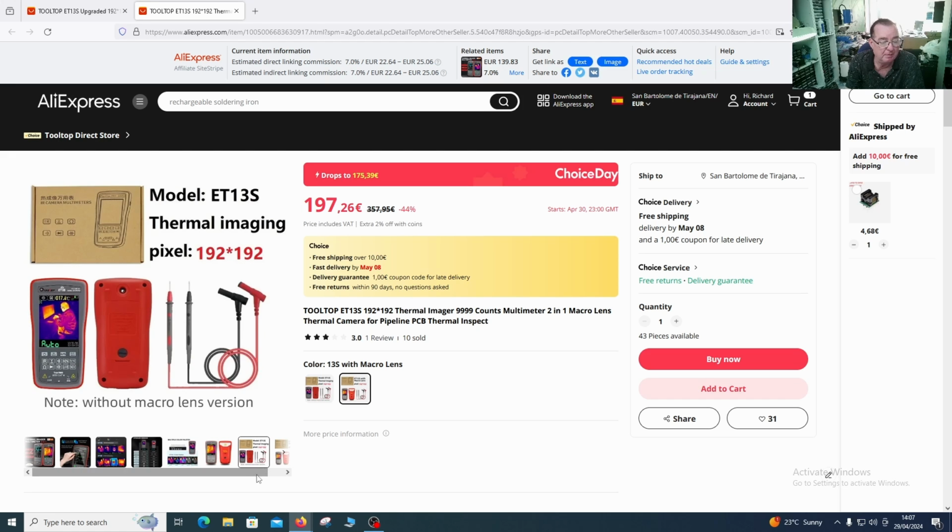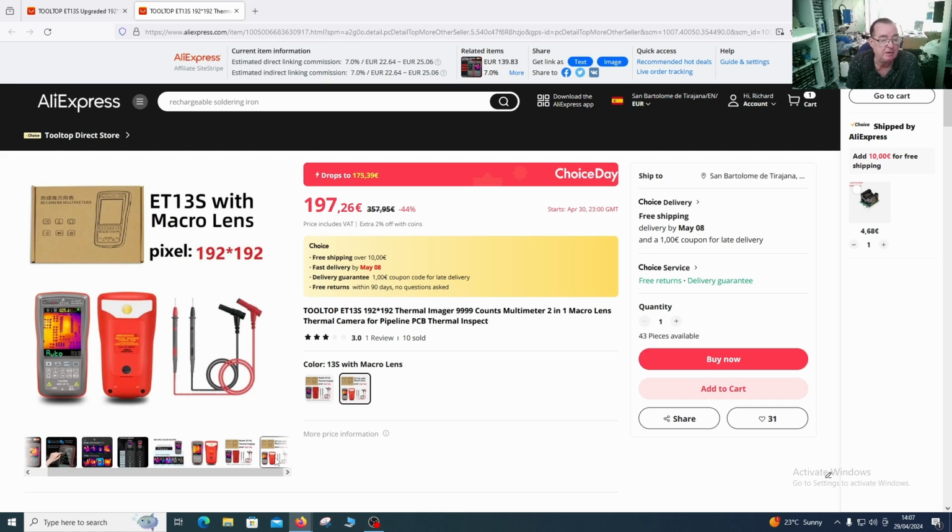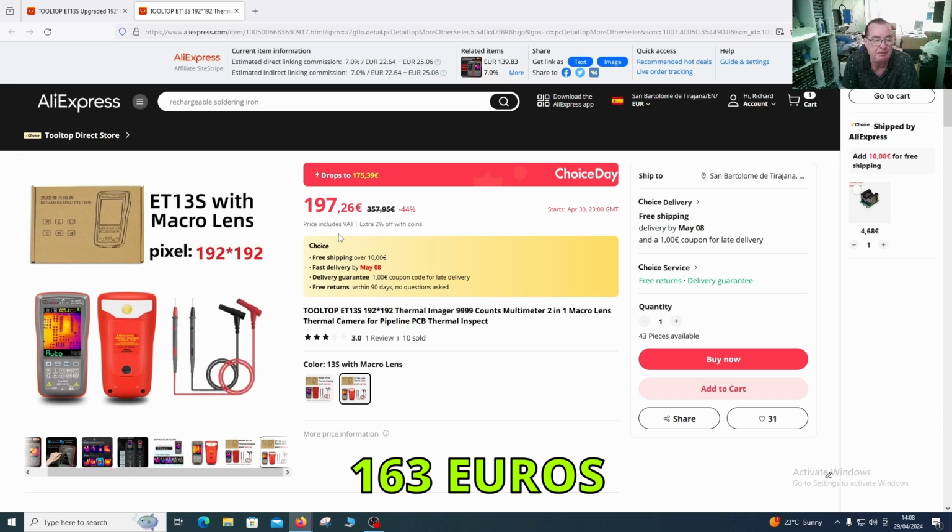So how about that? A multimeter with a built-in thermal camera. We can see the price also is pretty good, to be quite honest. That is worth free shipping. To me, this may vary on where you are. This also includes VAT. I would get 21% off that because I'm in the Canary Islands. So that thing is going to cost me about 38 euros less than that. That's a good price. Okay, so let's have a look to see how well this thing works.